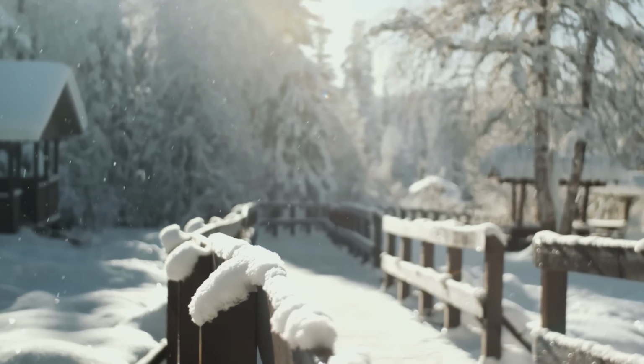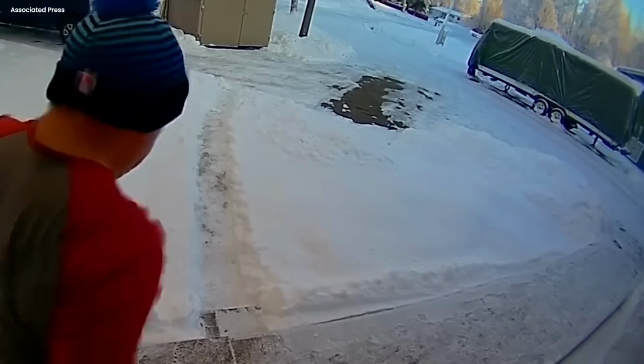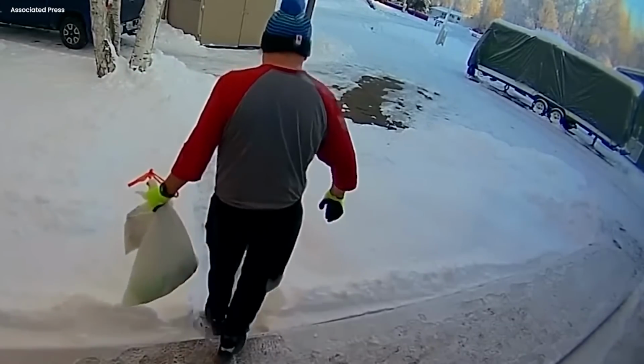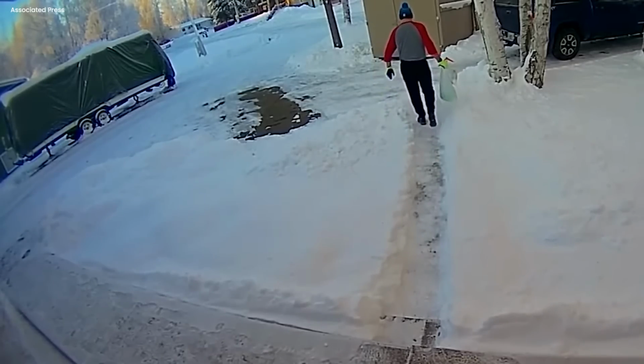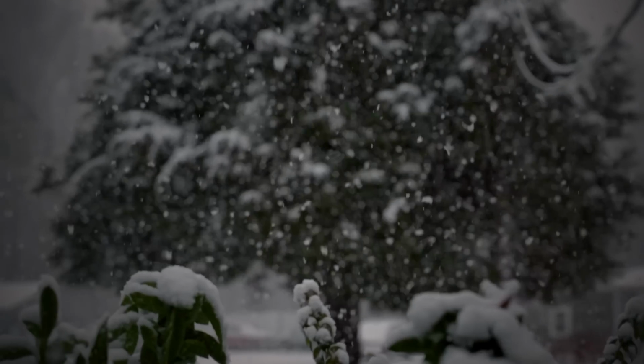Mystical moose encounter. In the snowy wilderness of Alaska, something strange happened. A man, whose name we don't know, went into an old shed one day. He was looking for something inside when he closed the creaky door behind him. The world got very quiet.